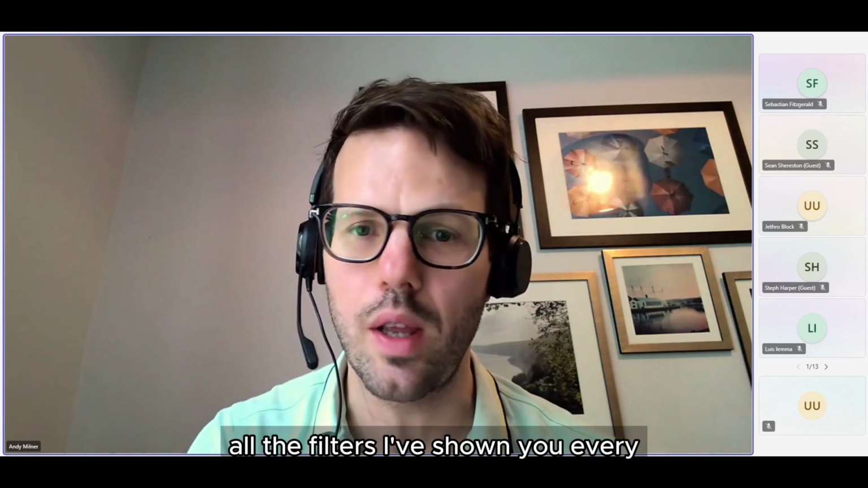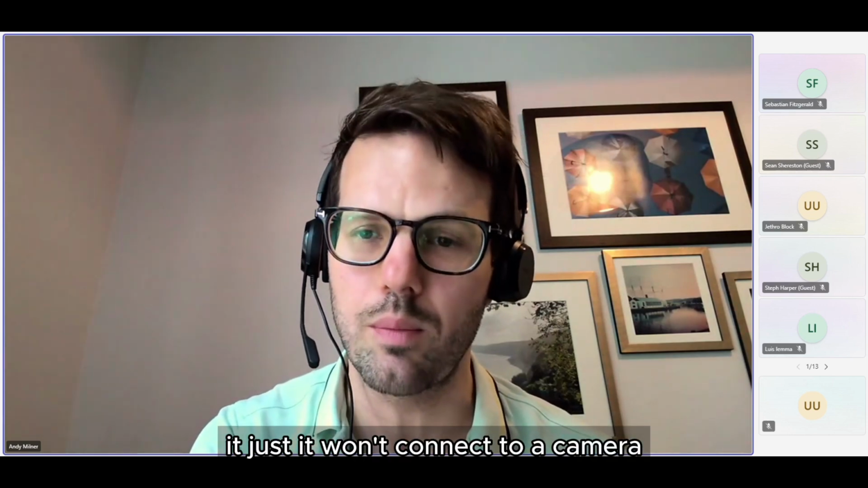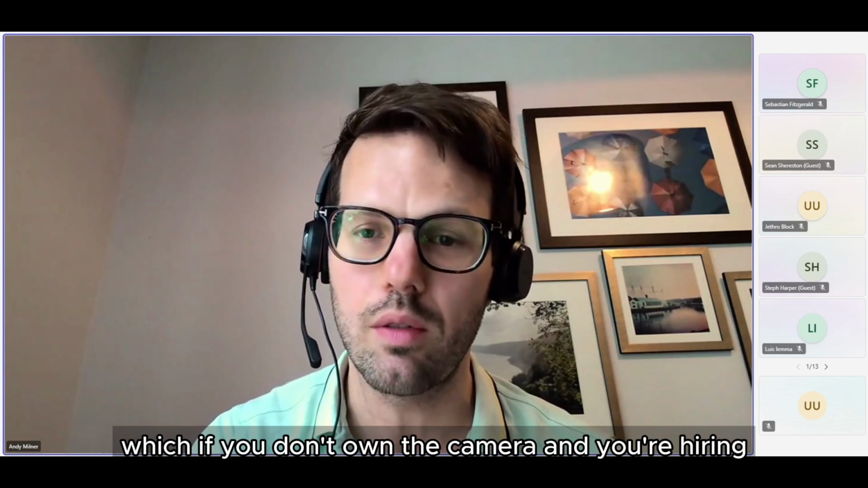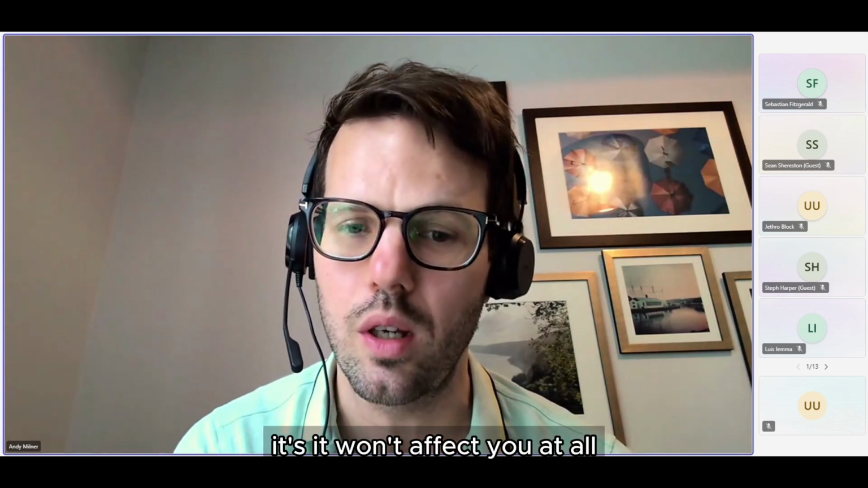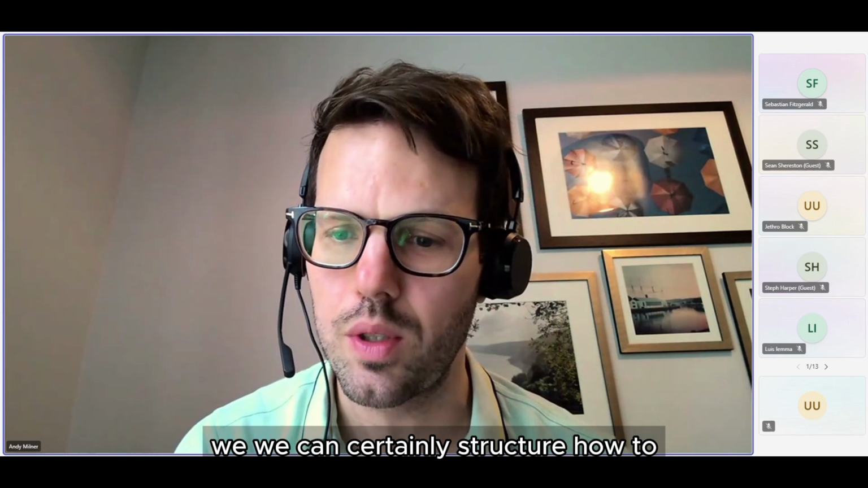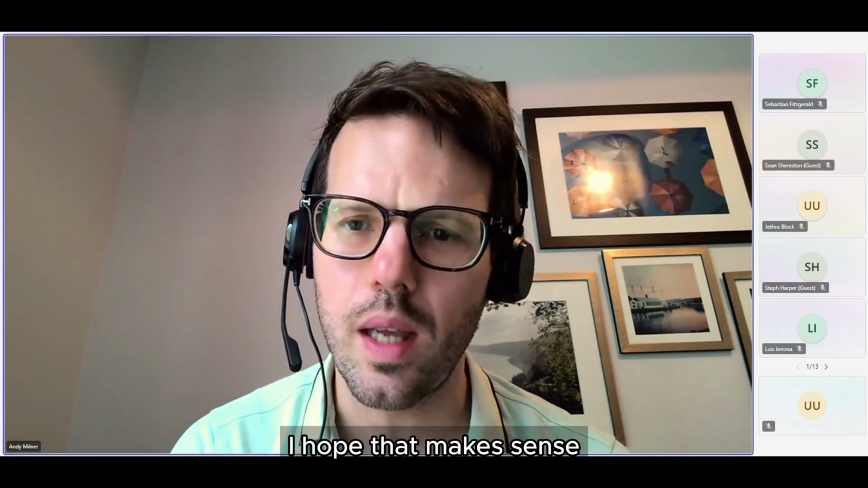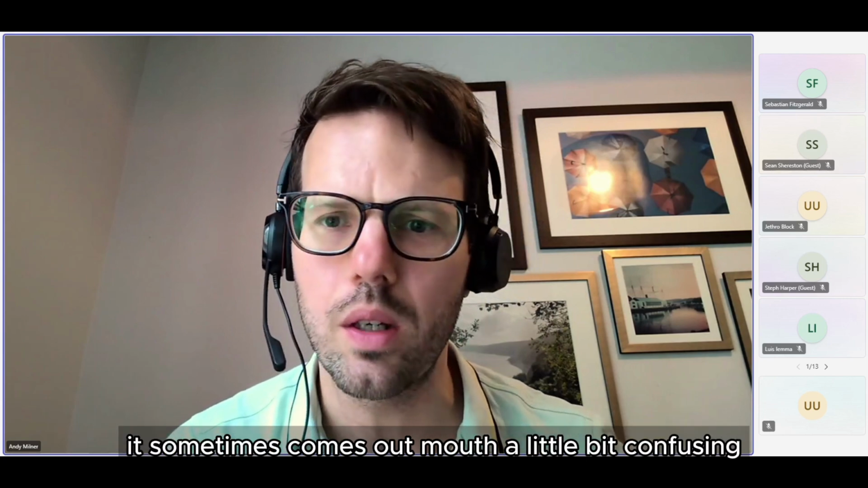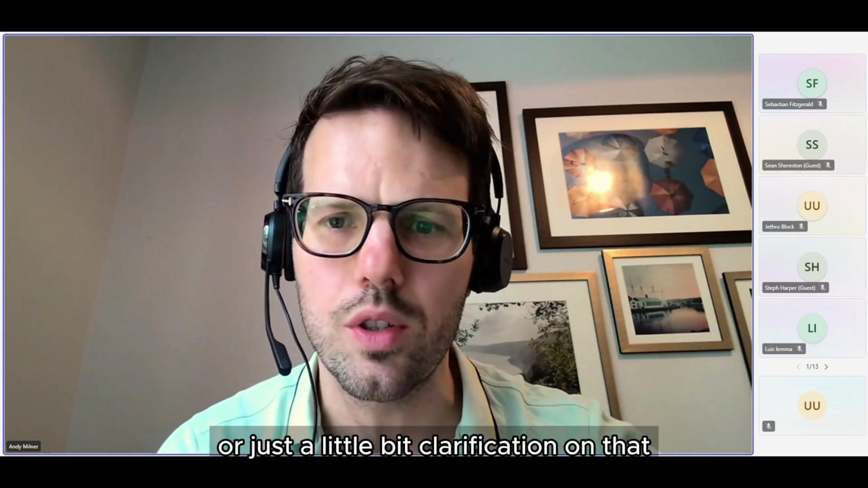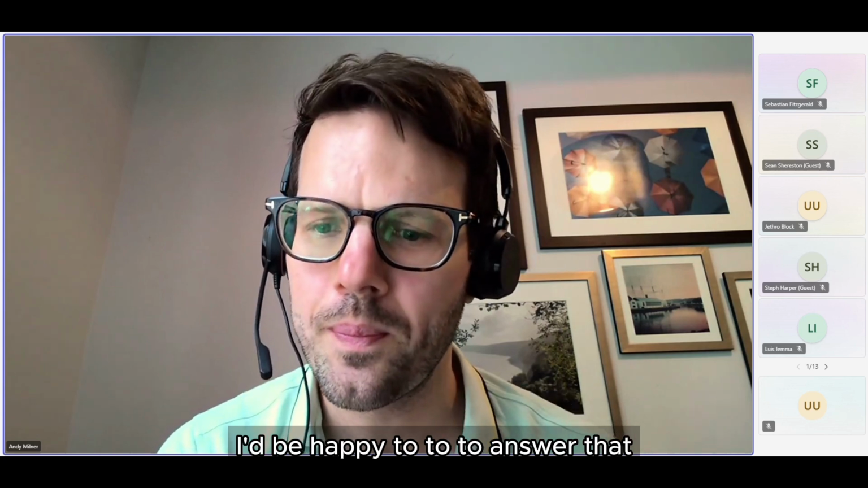All the filters I've shown you, the layout is exactly the same. It won't connect to a camera, which, if you don't own the camera and you're hiring, won't affect you at all. But we can certainly instruct you how to do that. I hope that makes sense. It sometimes comes out of my mouth a little bit confusing. So if anyone's got any questions or just wants a little bit of clarification on that, I'd be happy to answer.